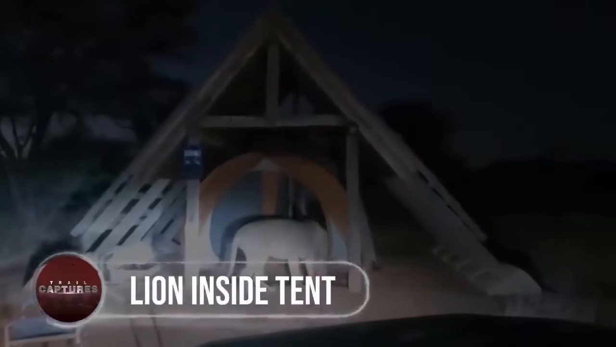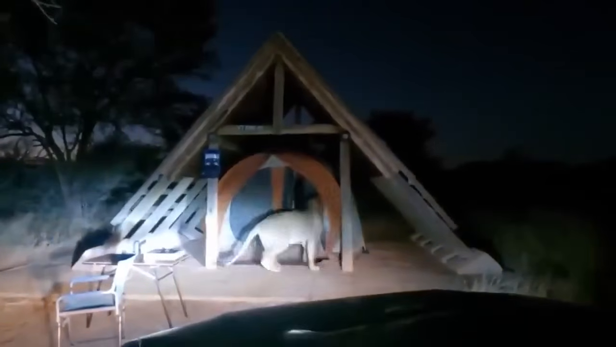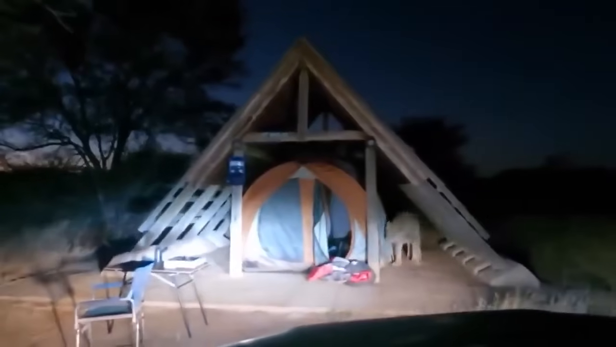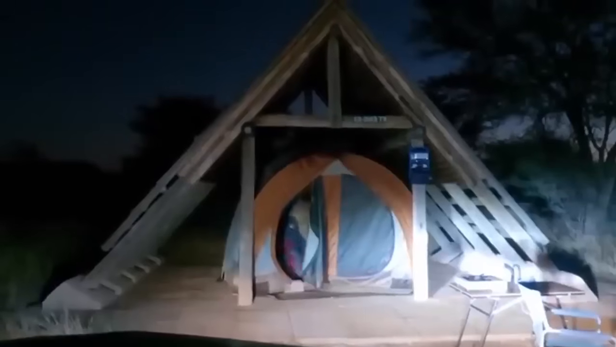Lion inside tent. These people were given the shock of their lives when a lion came to visit their tent. Hearing growls of the mighty animal coming from a distance and immediately coming out, they spotted the lion heading towards their tent. So, acting quickly, the group went inside one of the jeeps and saw the lion getting inside the tent house, going through their bags and the rest of the luggage, and spending some time inside the tent. It came out and luckily did not attack the guys, and instead went back into the jungle.